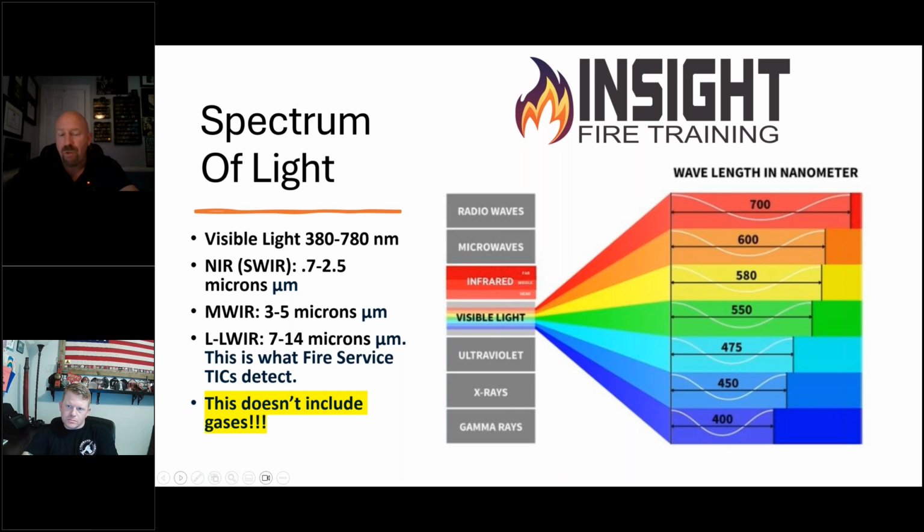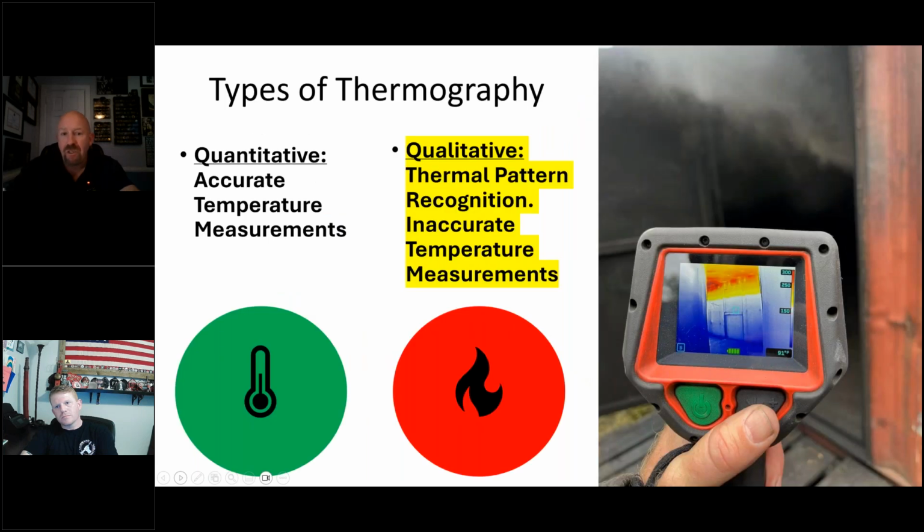If you'd like to learn more about that, I challenge you to look up optical gas imaging and look at the different cameras that are filtered specifically to measure certain gases. It's not a one-size-fits-all problem. So understand that these devices are measuring surfaces and they are not designed to see through things. They are qualitative in nature, which is designed to pick up patterns, contrast, diagnostic details. They are grossly inaccurate in temperature measurement.